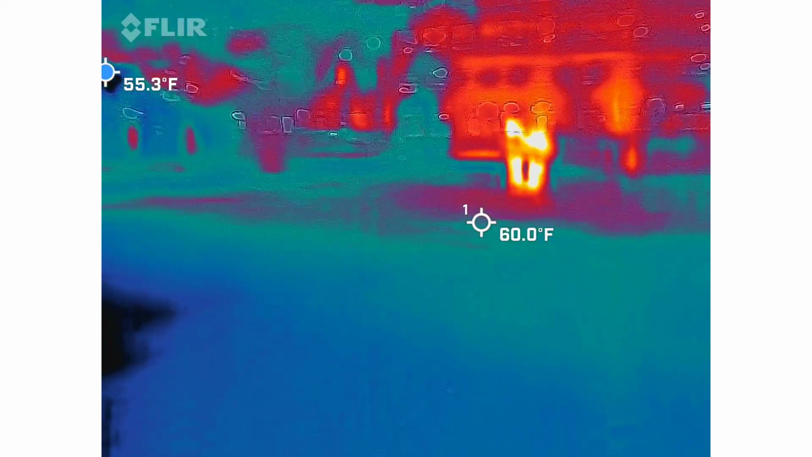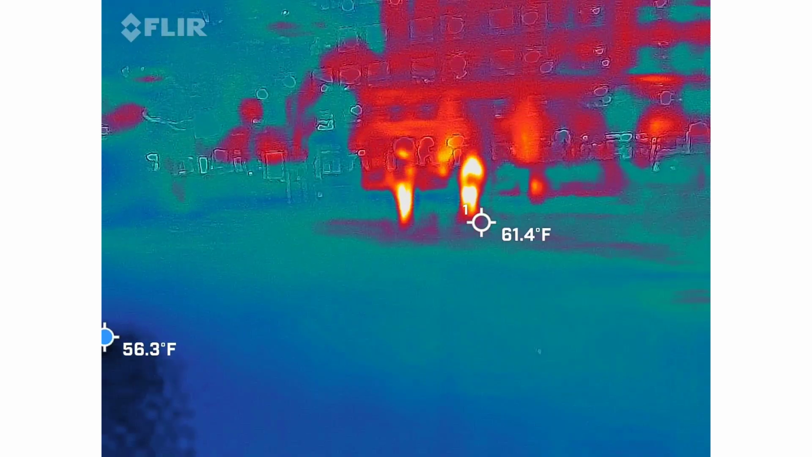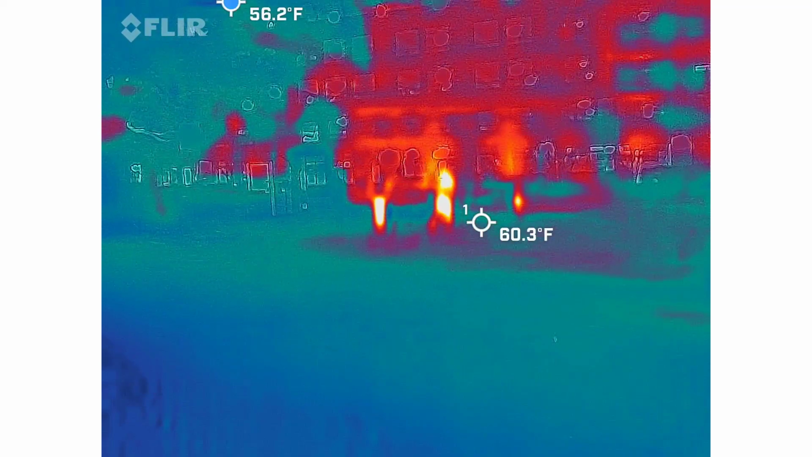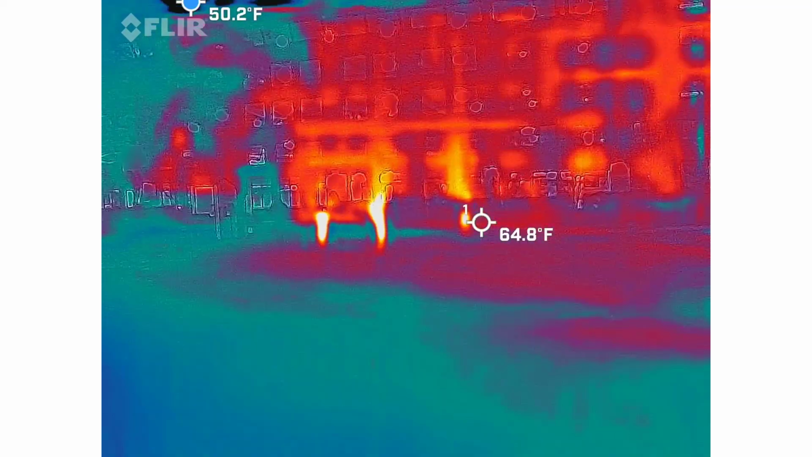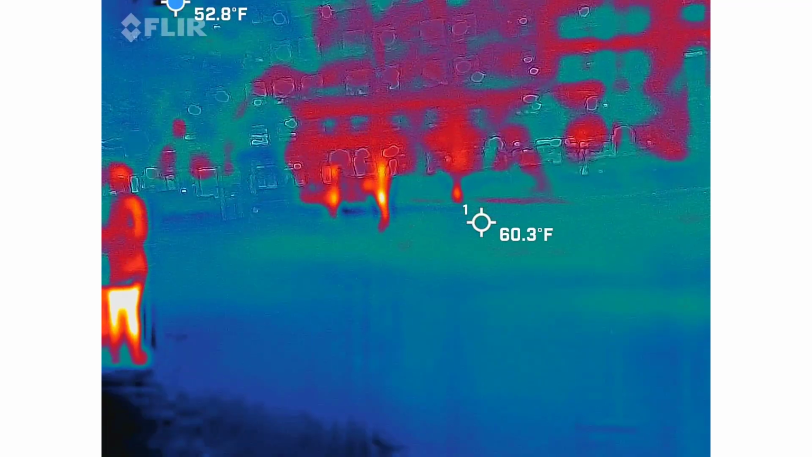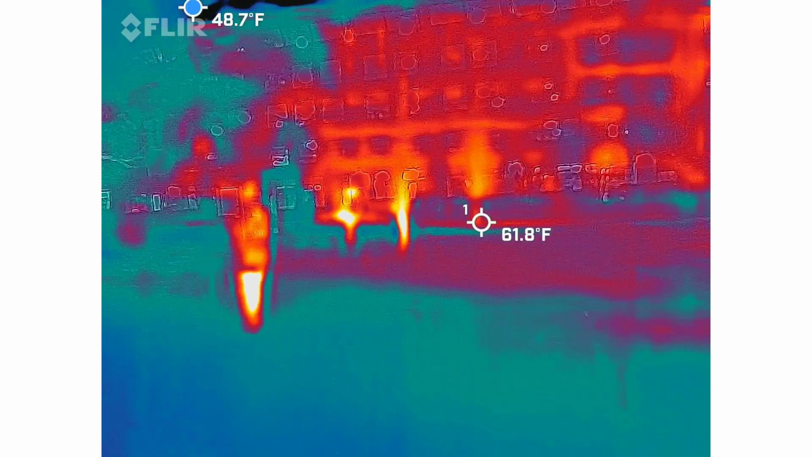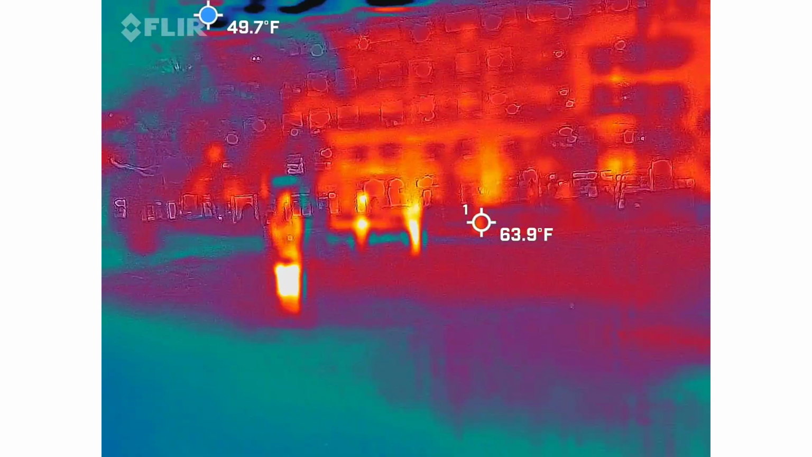Does there need to be a temperature differential, though? I mean, is it necessarily easier to find? Most of the things I've found aren't with the blue dot. Okay. I have found figures walking toward us that weren't there in real time. Oh, okay. But I mean, I would assume it's easier to find them using this when it's warmer temperature outside.